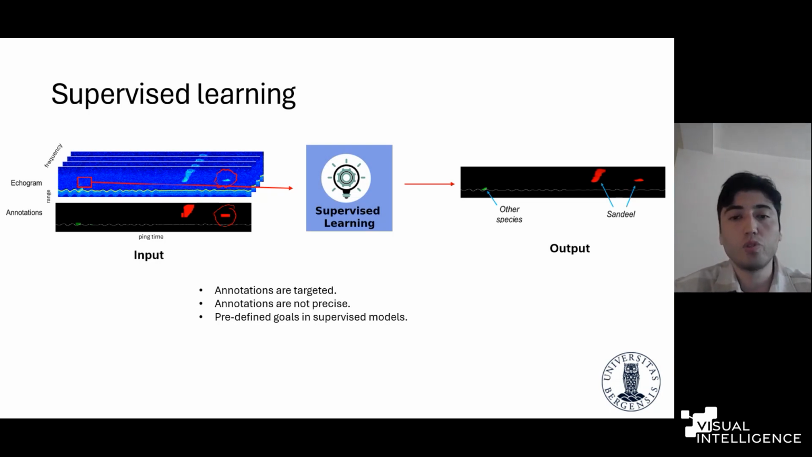Also, for the supervised learning frameworks, a predefined goal in our models is forcing them to learn only the relevant features from the data, which is, for example, for sandeel, when we train our model, it is trained to learn only sandeel. What we are interested in are wider, more broader feature representations in our case.